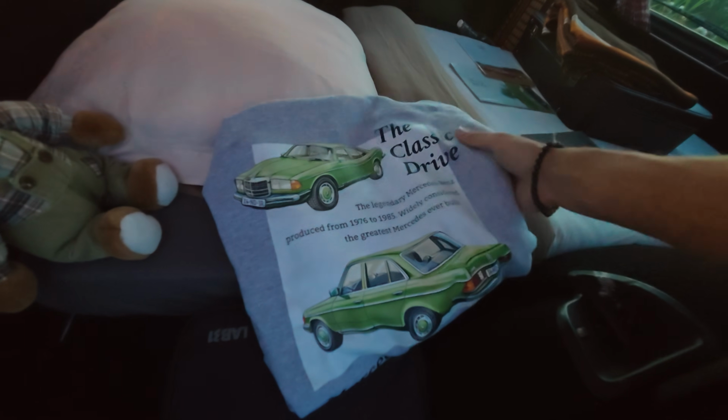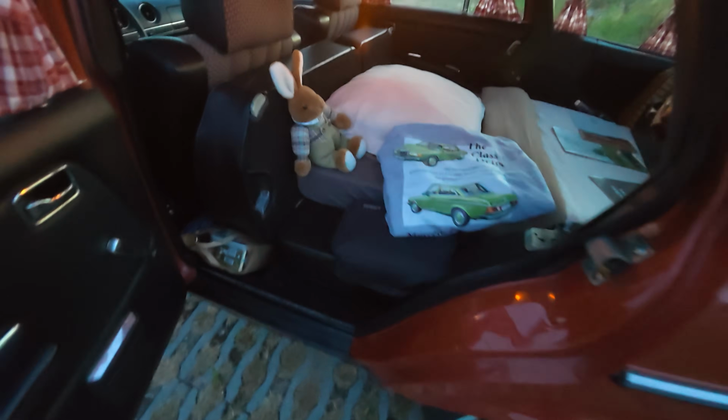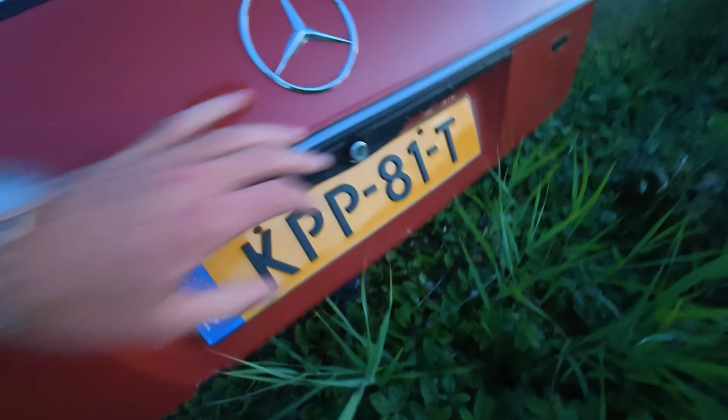Guys, look at this beautiful hoodie. I'm going to sleep here tonight, by the way, but yeah. Nice.